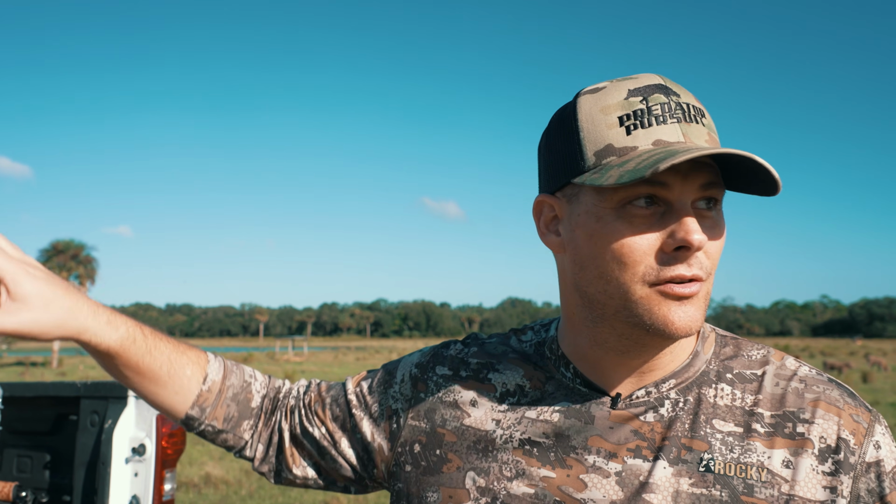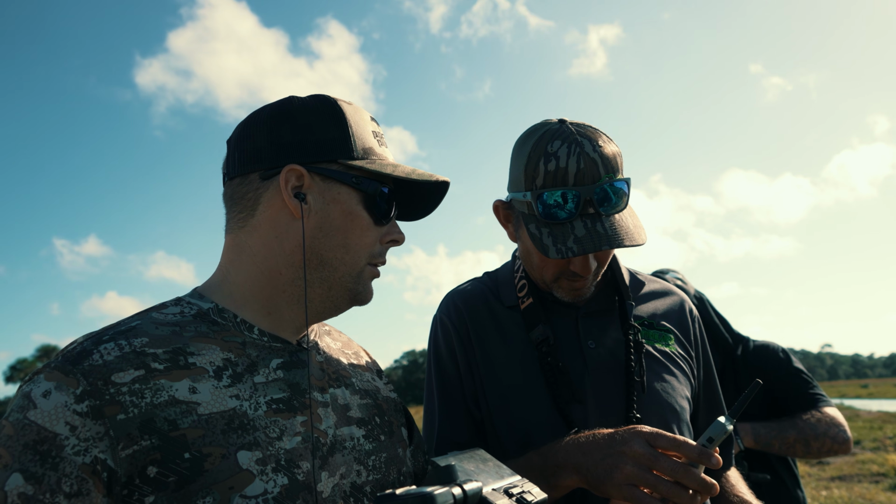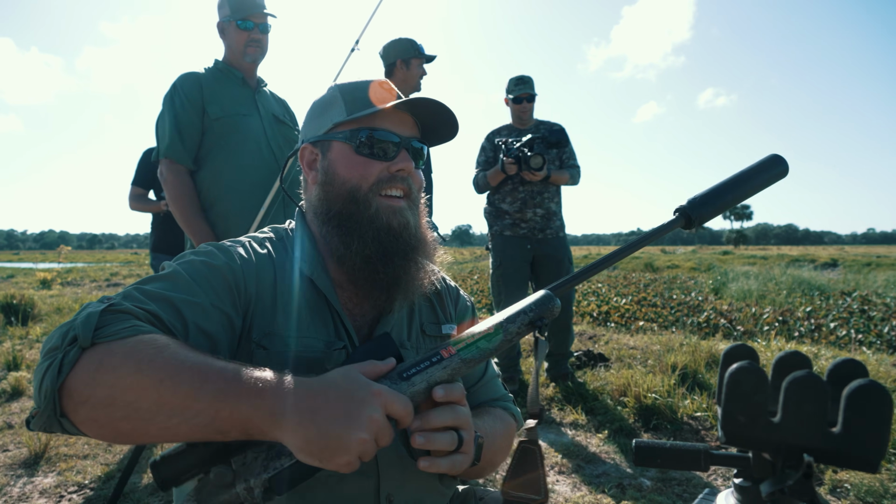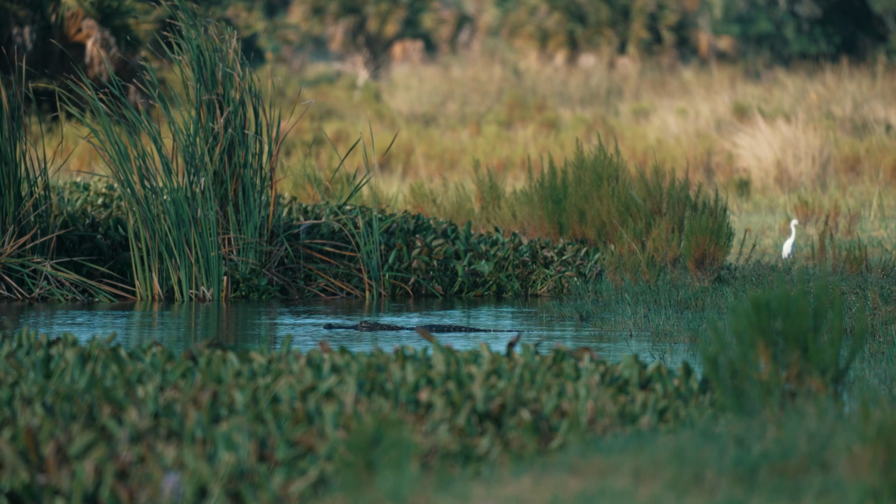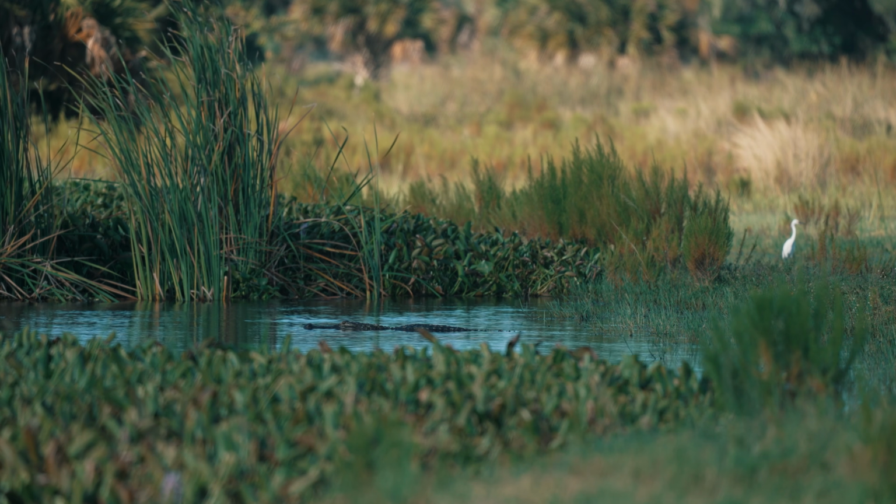This canal runs for miles through here. The rancher called us about it. He said these young calves, these newborns, are all getting in these canals, so he doesn't want to lose them. But we saw one up here. We're gonna see if we can call him down this canal. Let's see how this goes.